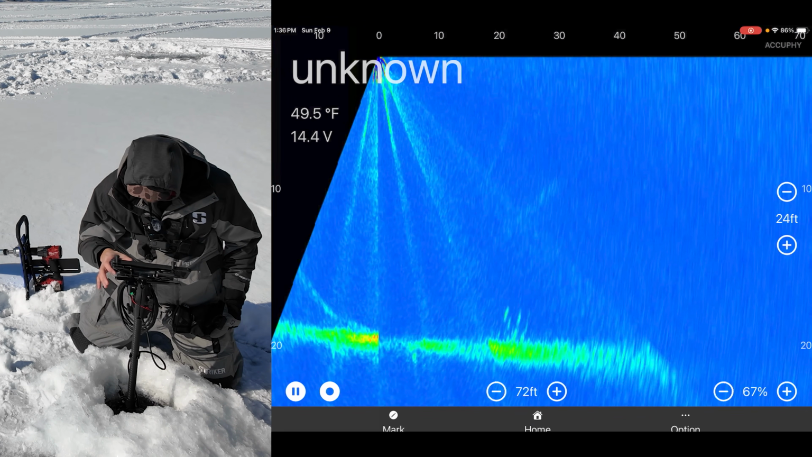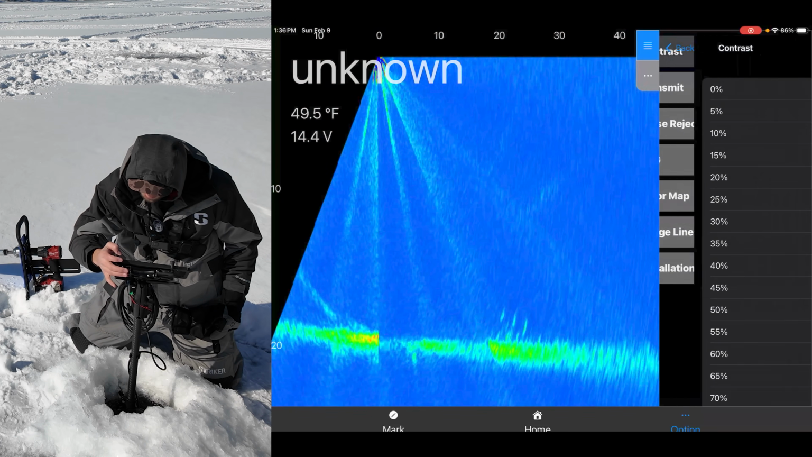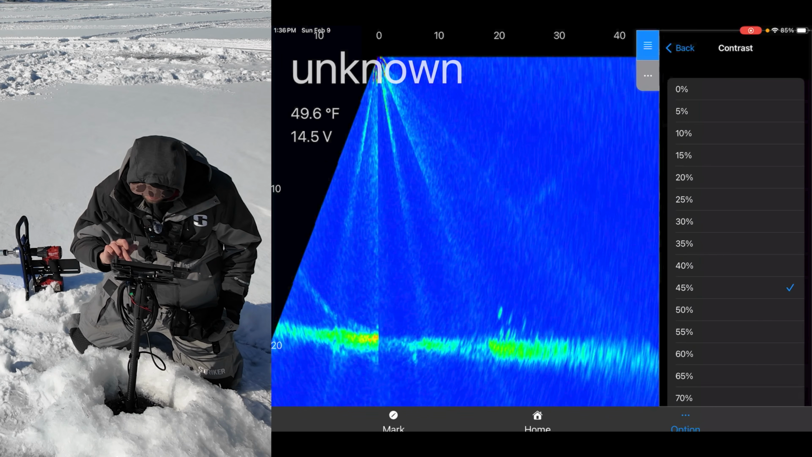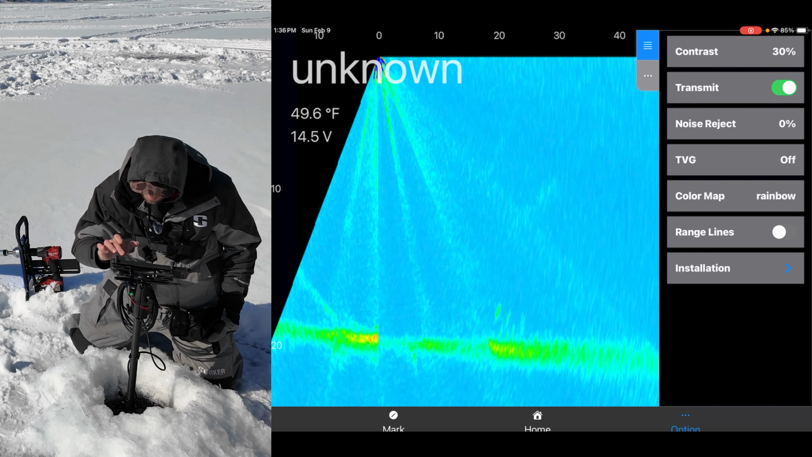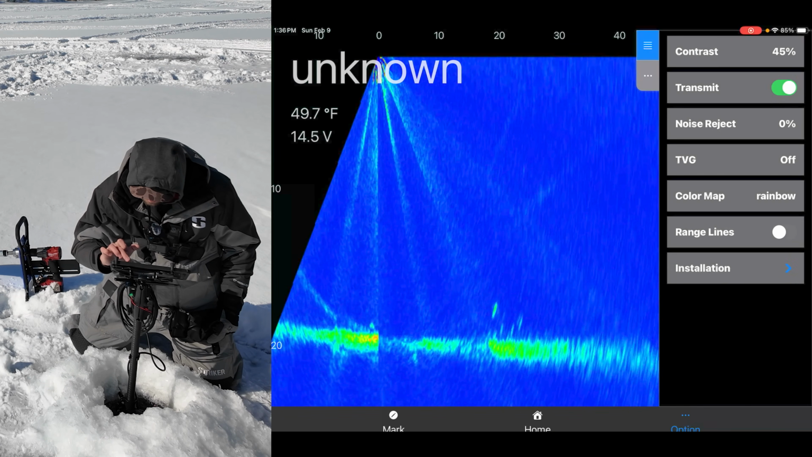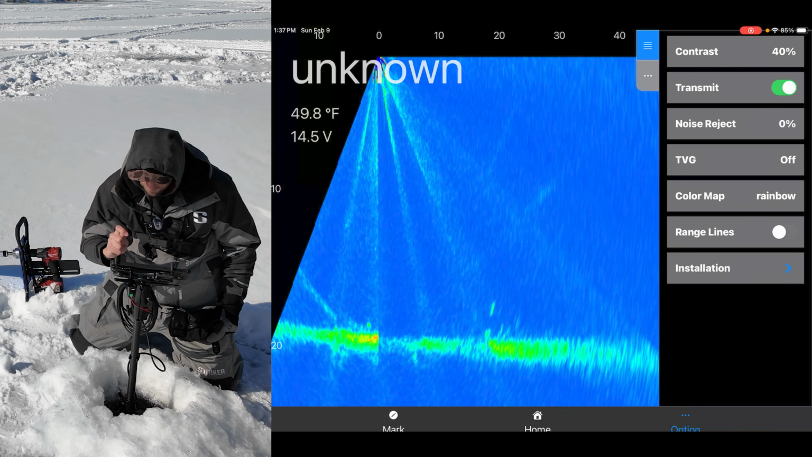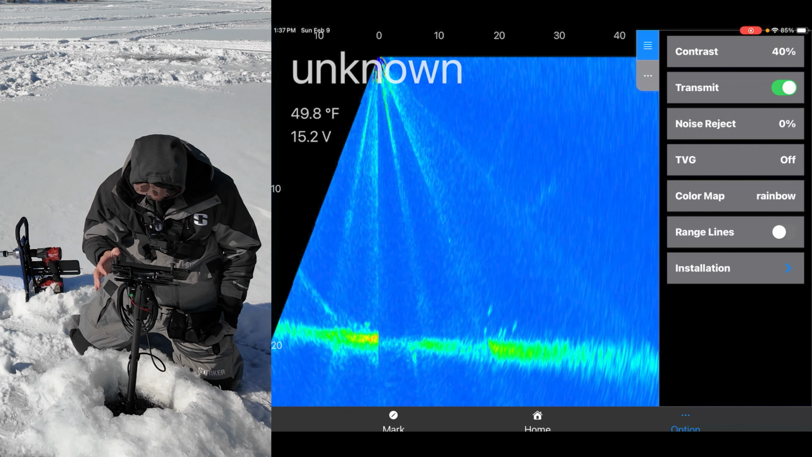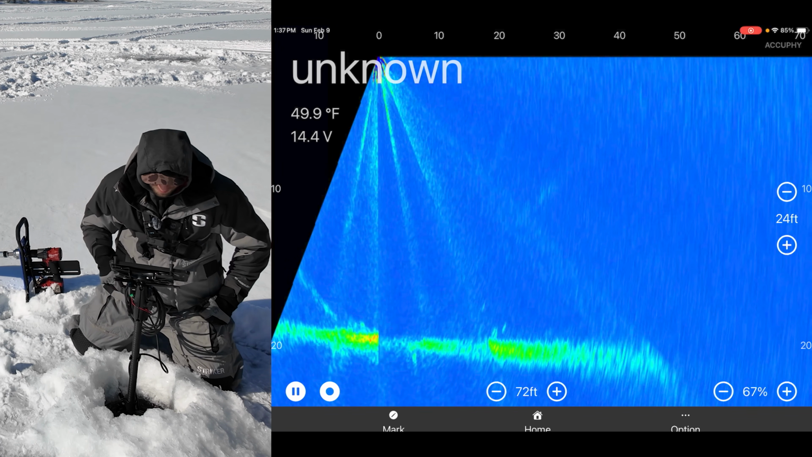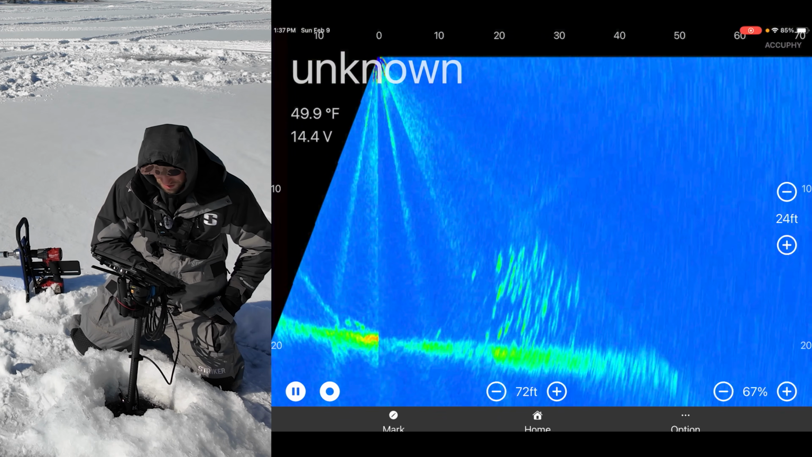Yeah, let's go back into the options here. And let's go to contrast. And let's see. It definitely cleans it up by moving the contrast up. No question. We'll keep it maybe a little bit dirty for now, so that way we can see a little bit more and go from here. All right, that looks pretty dang good. Oh my, there's a school of fish. Look at that.